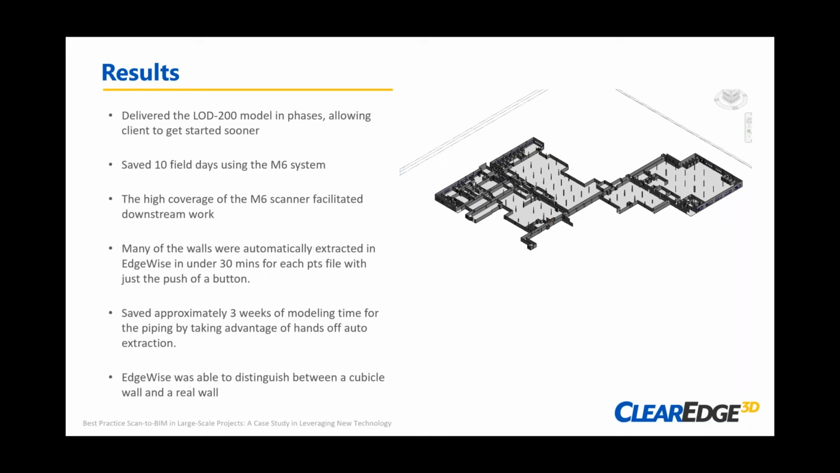So I talked about delivering this model in phases, allowing the customer to get started sooner, and a little bit on the capture side as well. The mobile system truly saved us a ton of hours. We estimate approximately 10 days in the field, given just the size of the space. Again, this was captured in 8 hours with the mobile system.